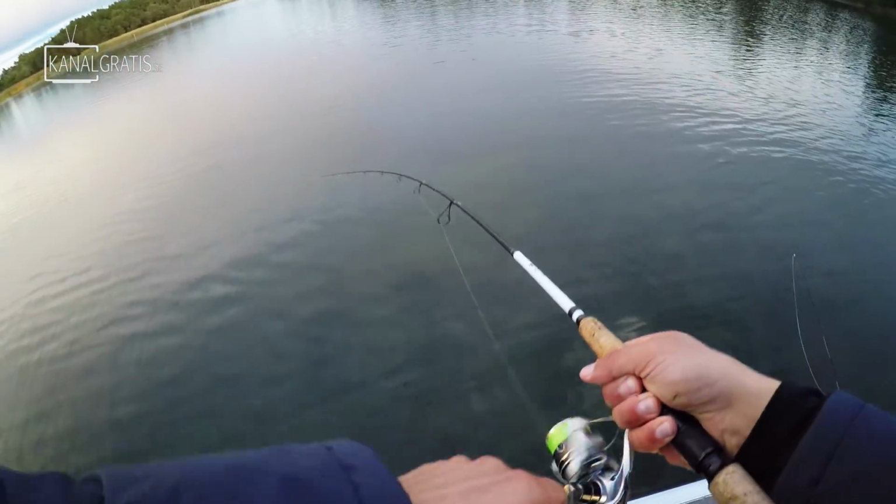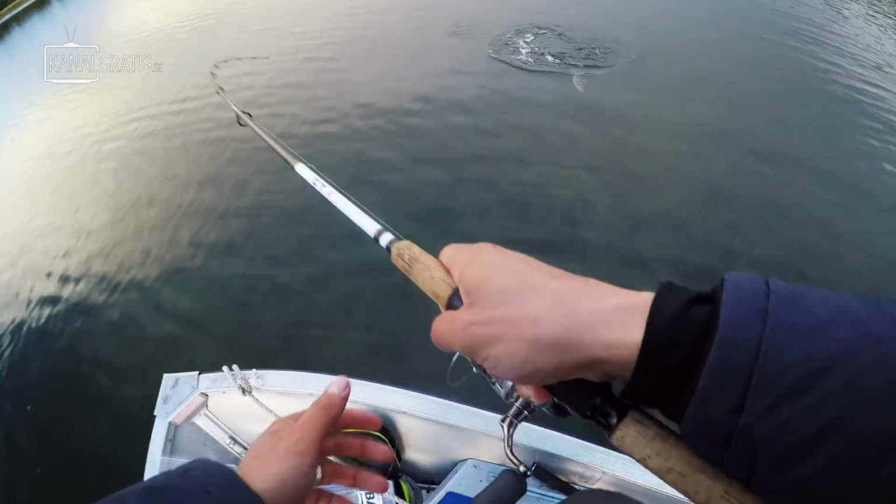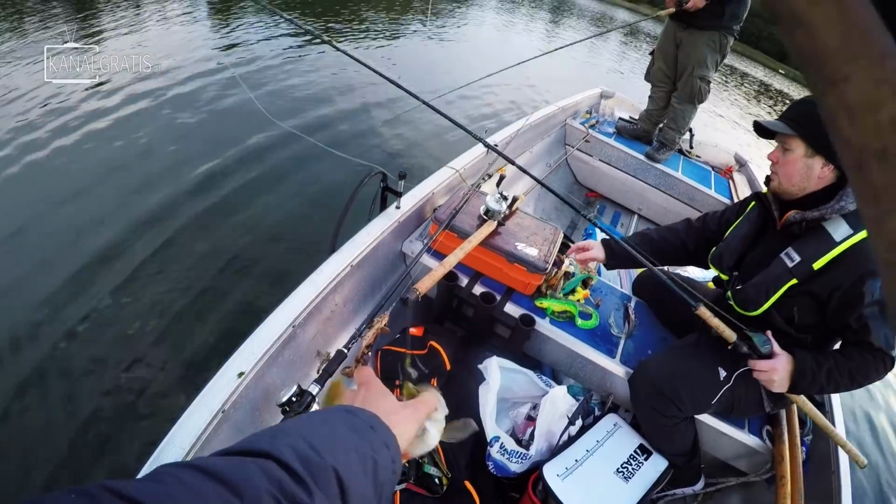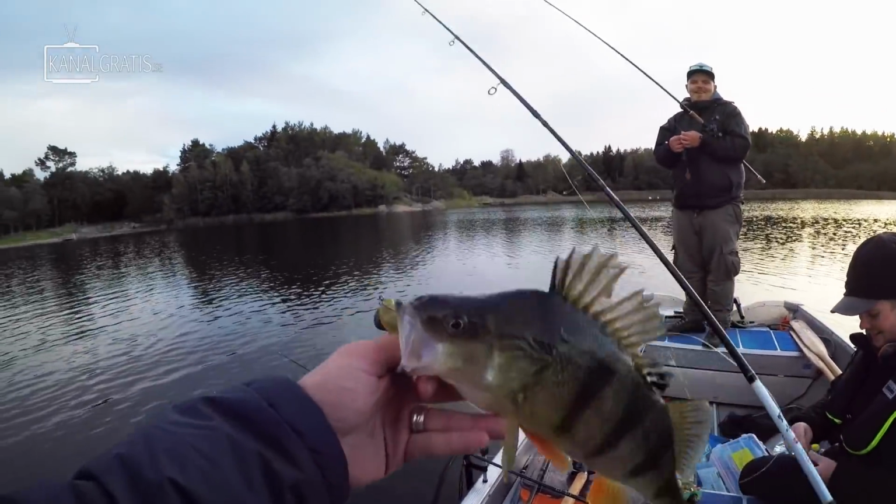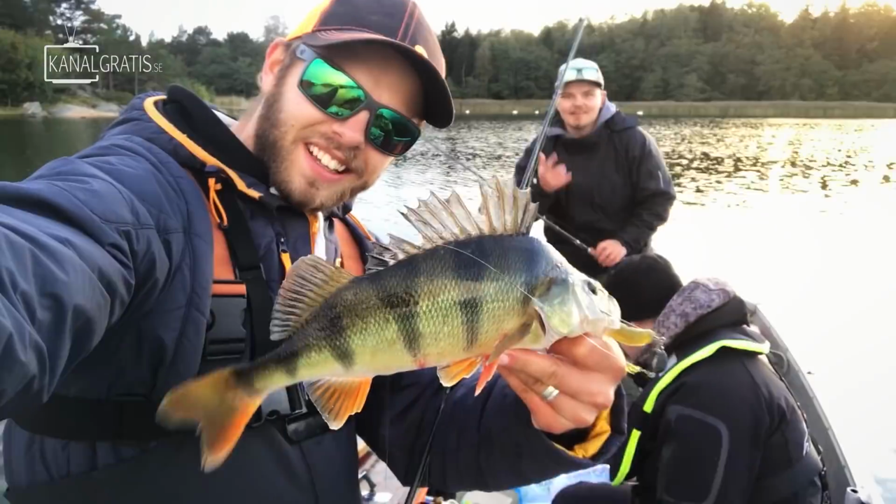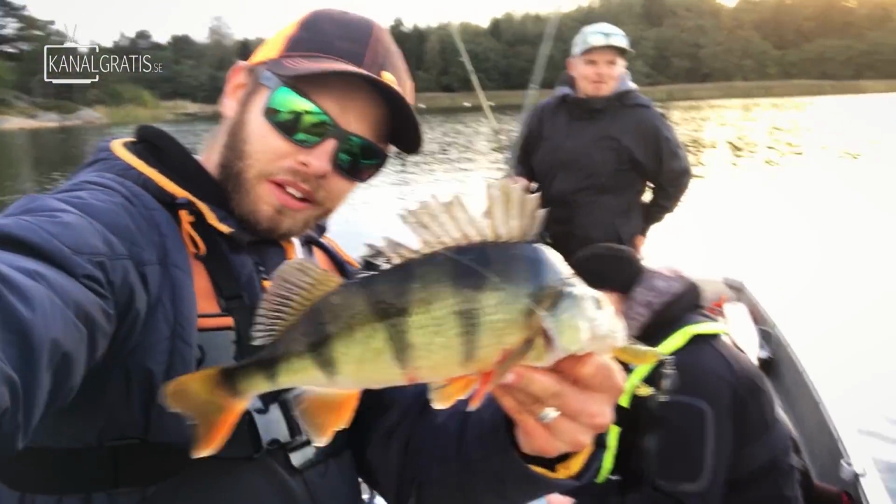Yeah, it's a perch, it's a perch. Yep, finally! Might put some time on perch then. That was the first cast with perch gear, and then boom, we finally succeeded in the perch quest. We kind of gave it up, and then all of a sudden, boom, a beautiful, beautiful perch. You nailed it. From nowhere.